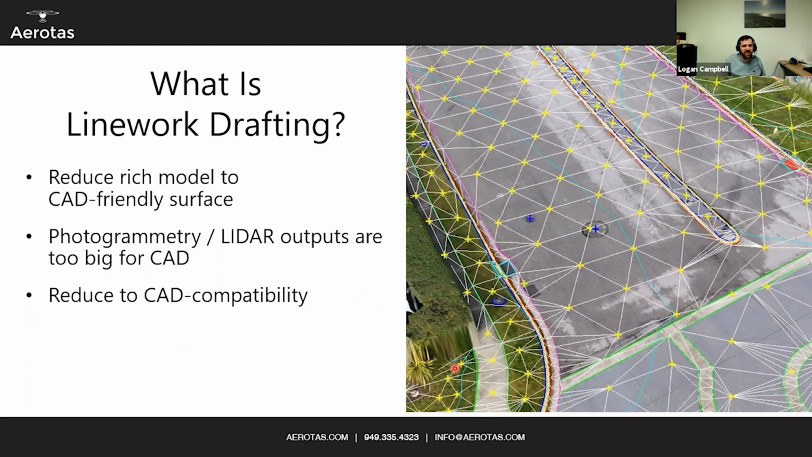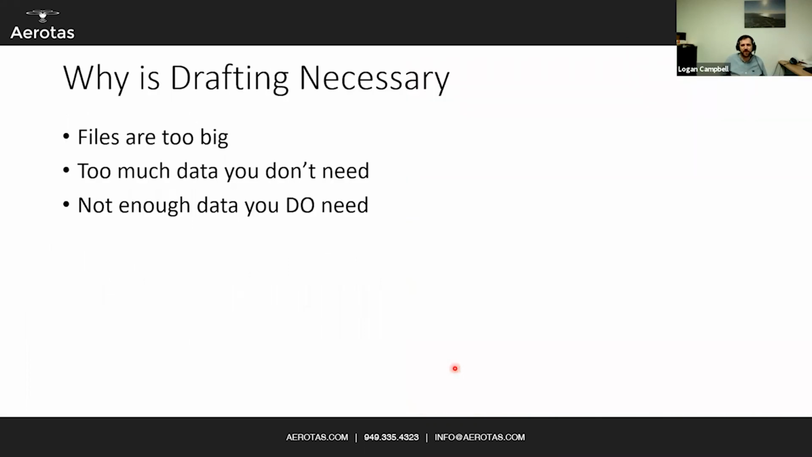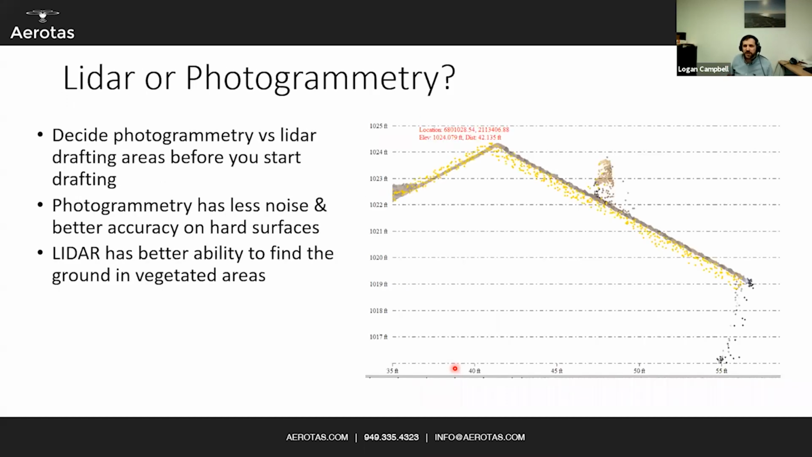Linework Drafting is reducing the rich model to a CAD-friendly surface, because photogrammetry and LiDAR outputs by themselves are too big for CAD, and you want to reduce it to CAD compatibility. It's necessary because these files are too big. Your raw LiDAR outputs are many, many gigabytes. Too much data you don't need, like lots of points on those leaves, lots of noise, and not enough data you do need. In Linework Drafting, how do you decide LiDAR or photogrammetry?